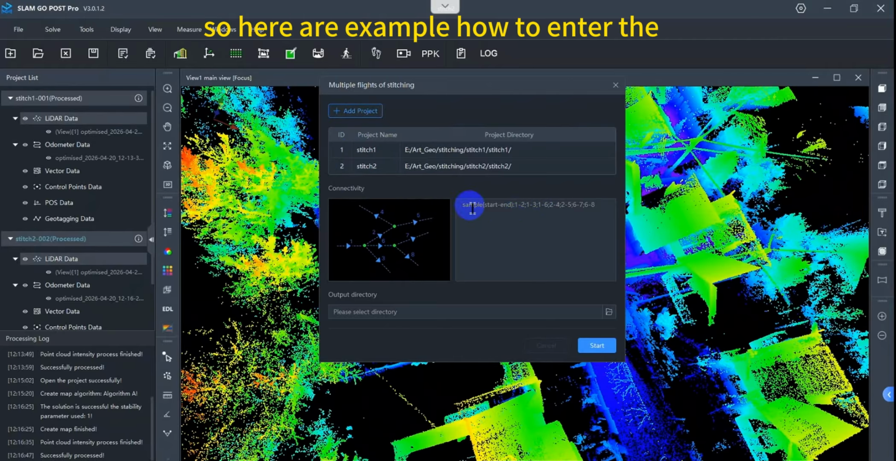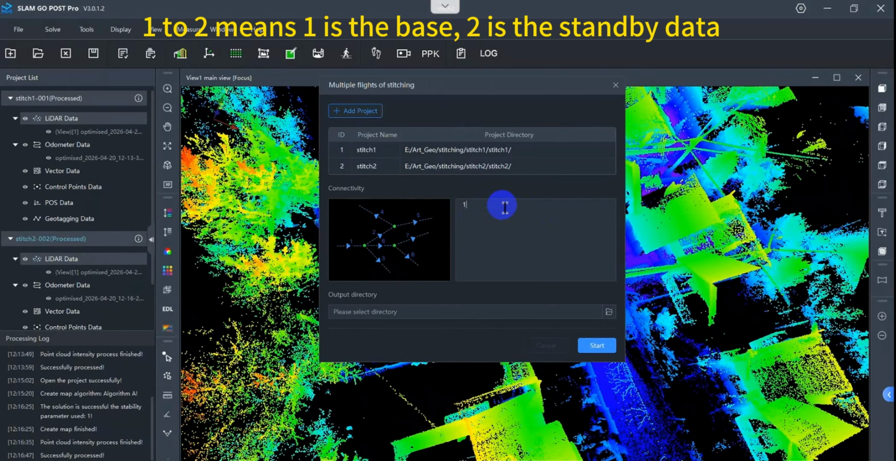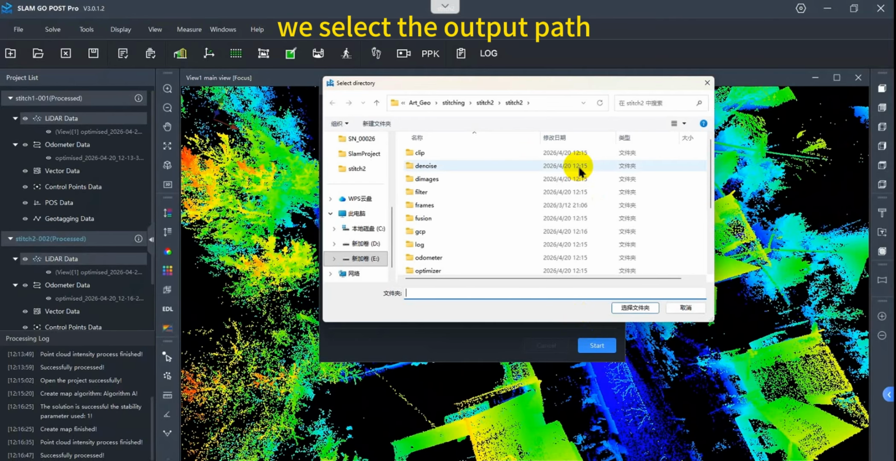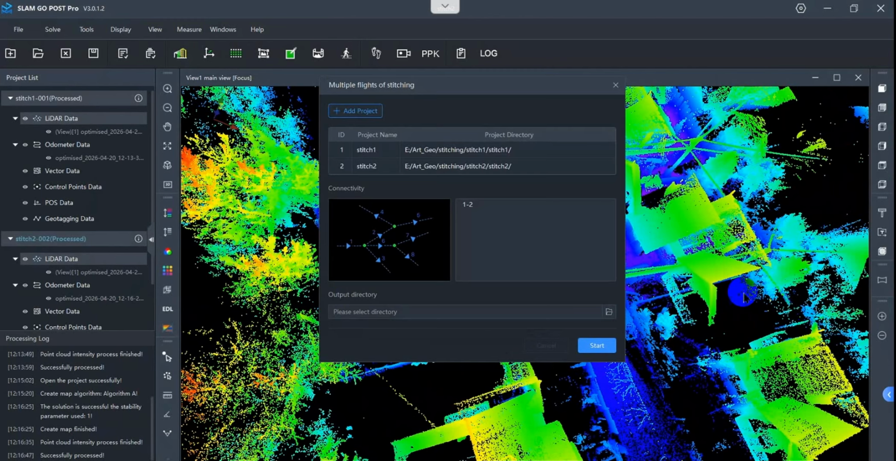Here is an example of how to enter the projects. For example, 1 to 2. 1 to 2 means 1 is the base, 2 is the standby data. We select the output path. Okay, then we can start.